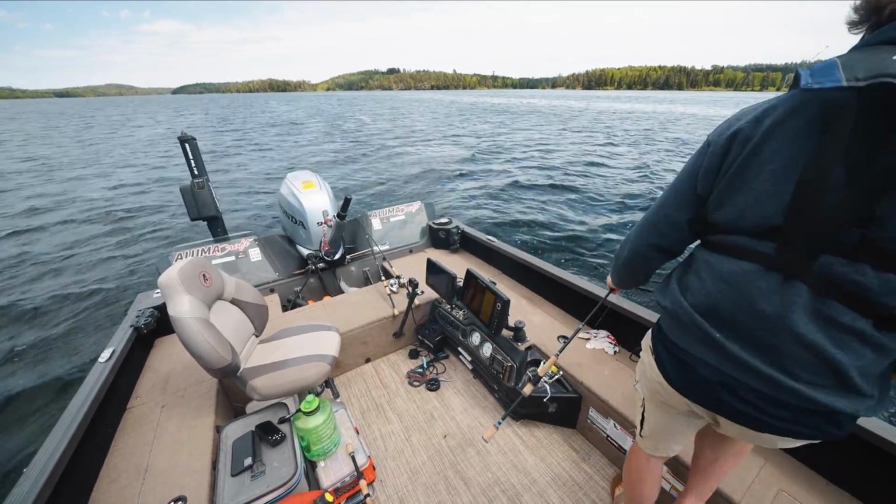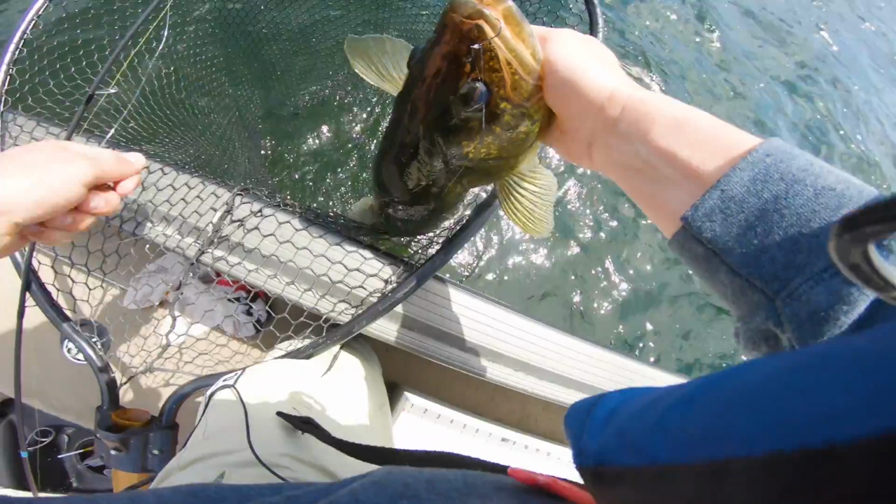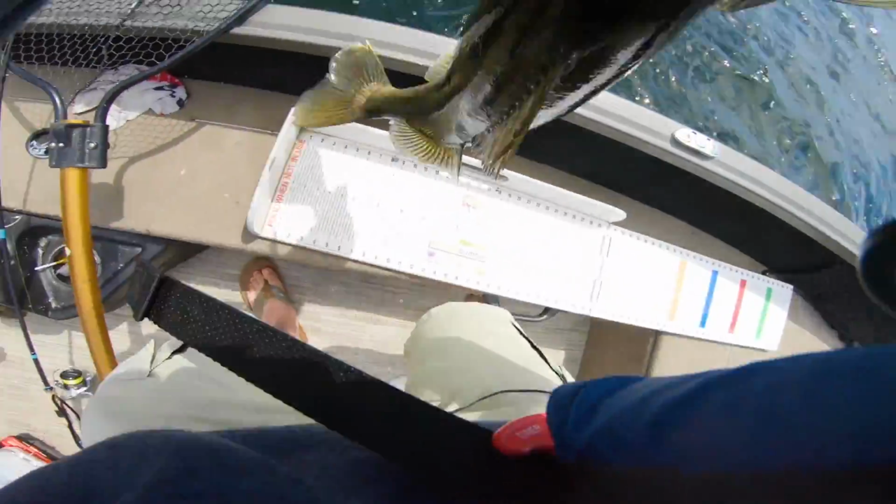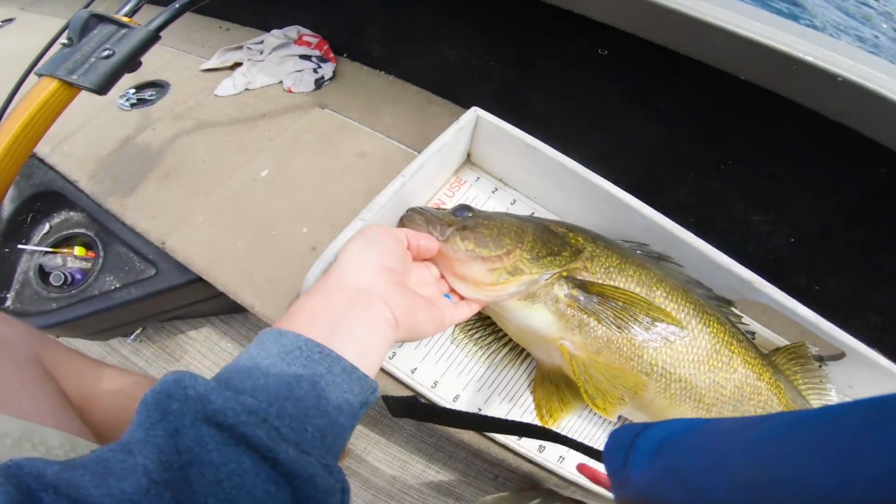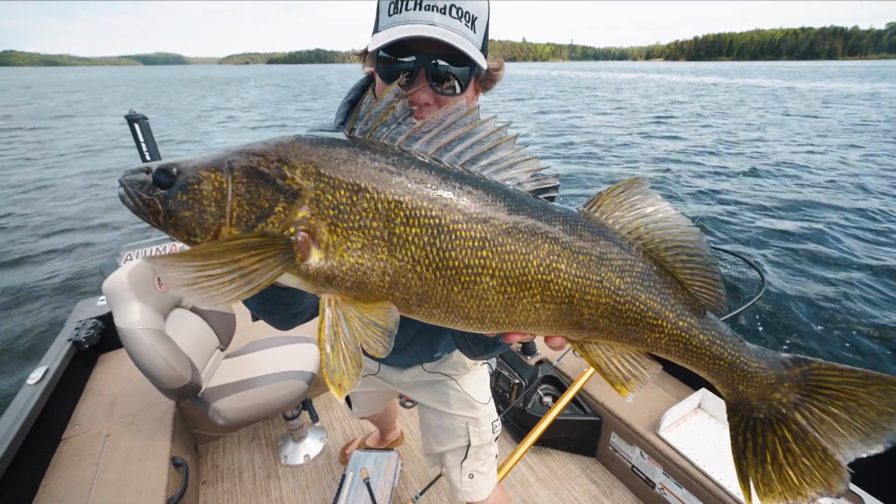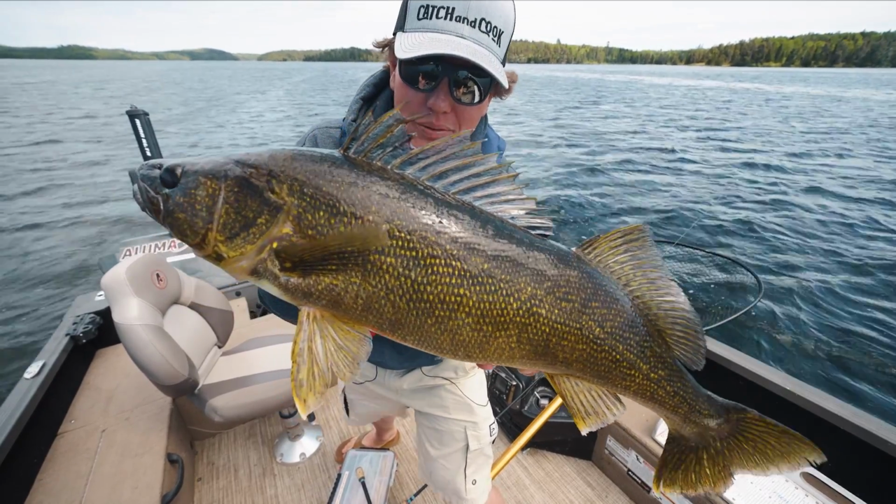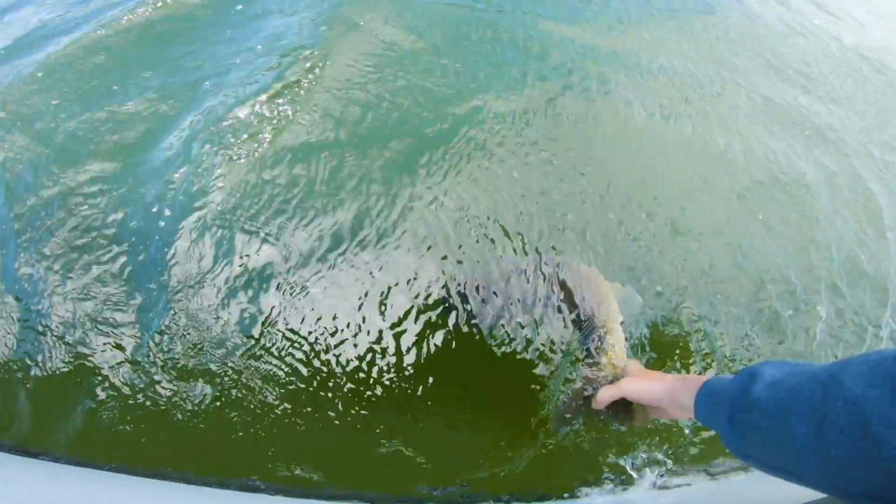Nice. Let's throw this guy on the bump board so we know what we're dealing with. Look at that, just barely hooked in the snout. Came out so easy. Tail touching, 28. Awesome. Well guys, we finally found the walleye. And they're big, and they're taking some work, but they're eating. All right, this big beauty's going back.